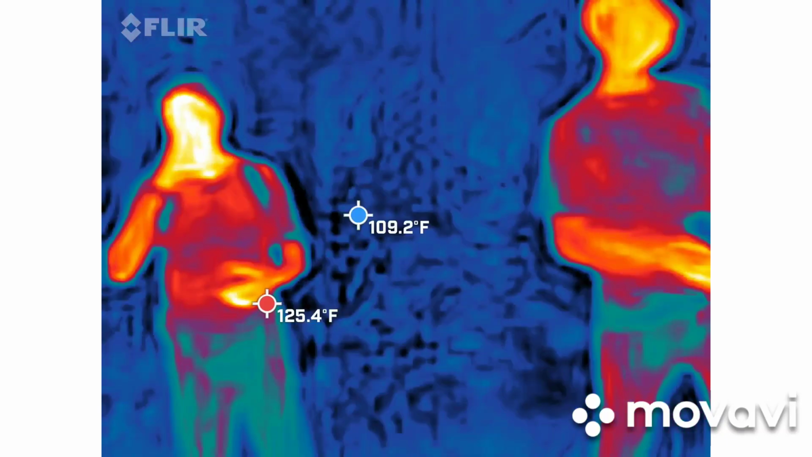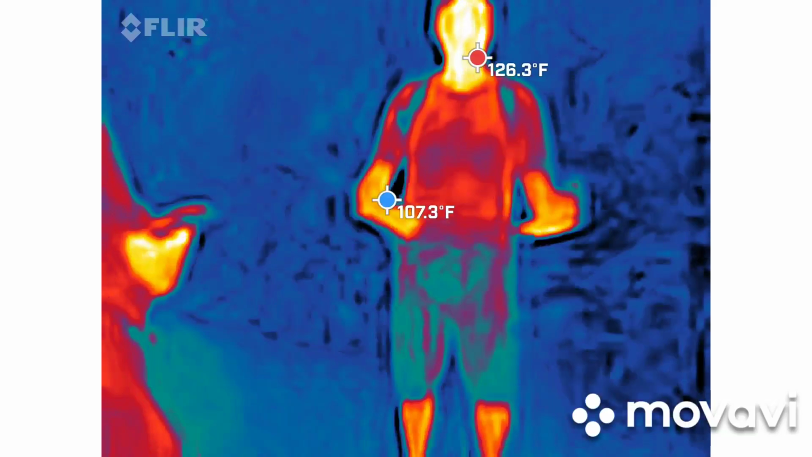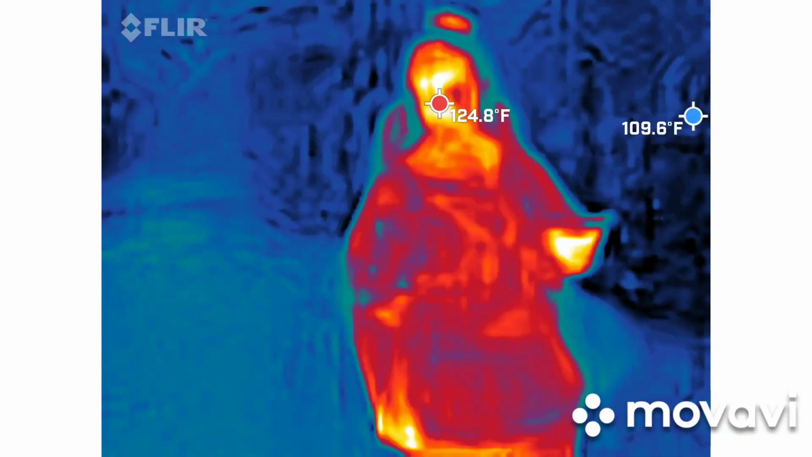We just stay out of their way. So if there's another tour up there, just wait until you can put your hands in the gates and get some footage of the front yard.